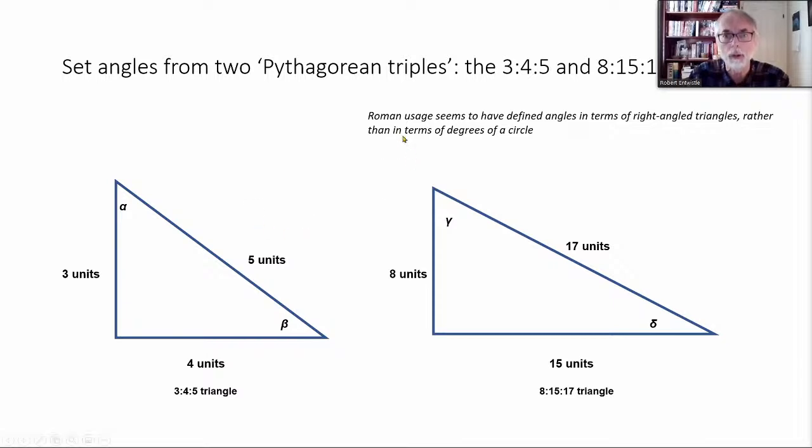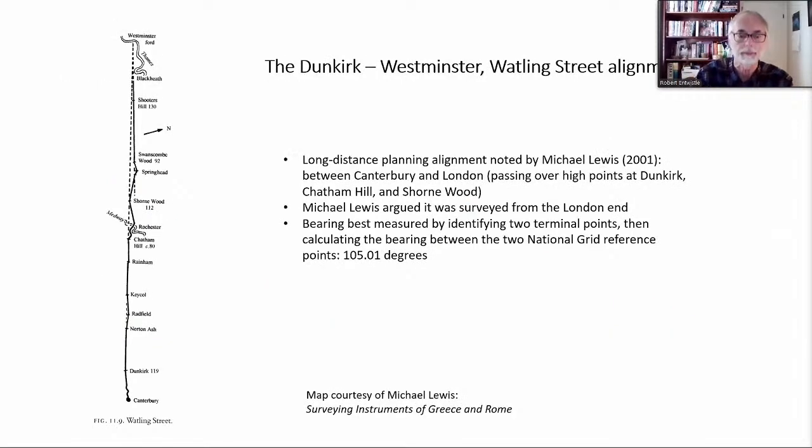And also another Pythagorean triple, the 8-15-17 triangle. Both triangles, as Pythagorean triples, having their sides measured in whole units, whether it's 3, 4, 5, or 8, 15, and 17. There's a family of those triangles. The reason for explaining all that will become clearer in a few minutes. But first, we need to step back to the alignments of the southeast.